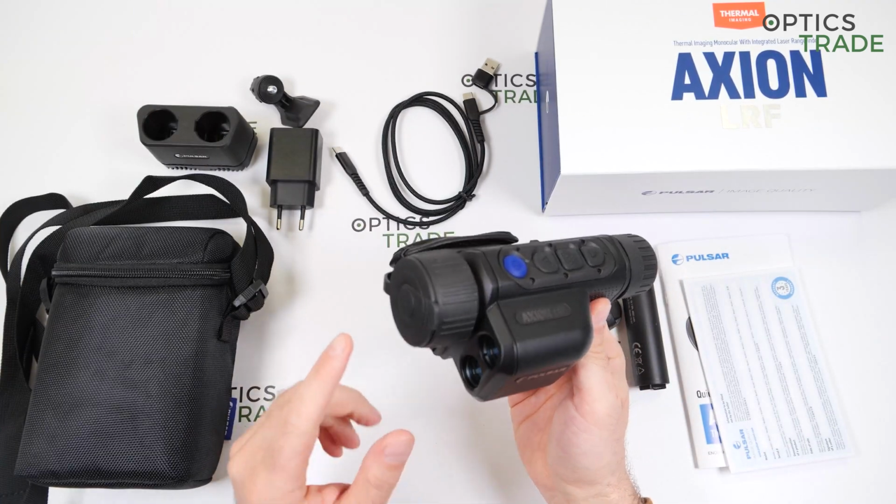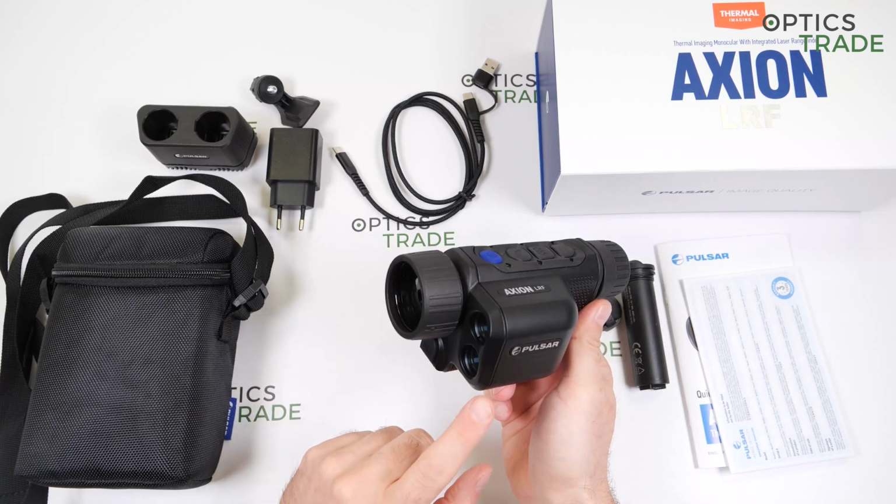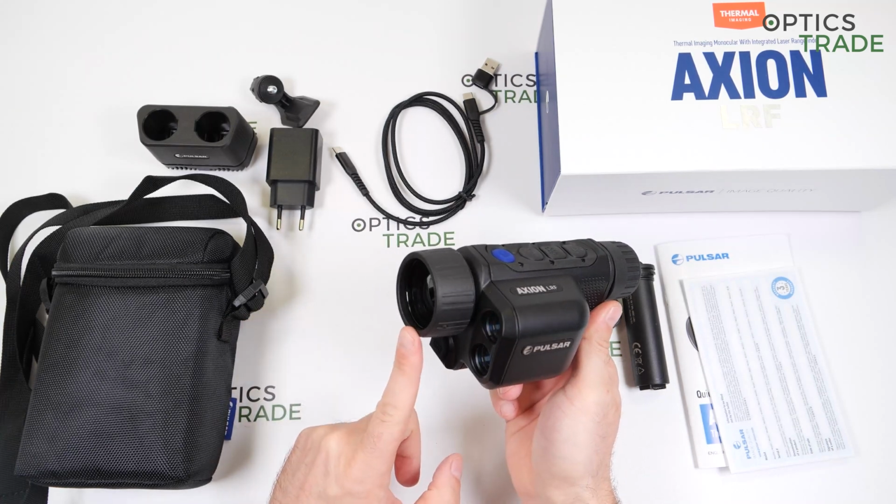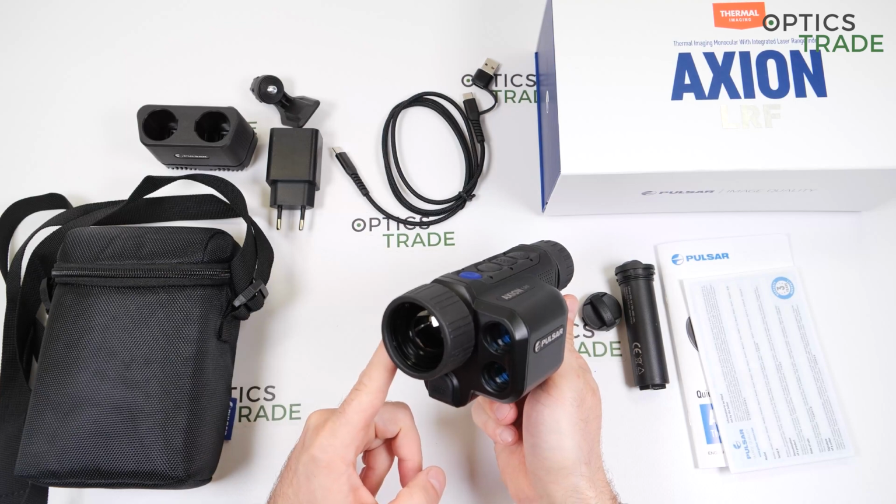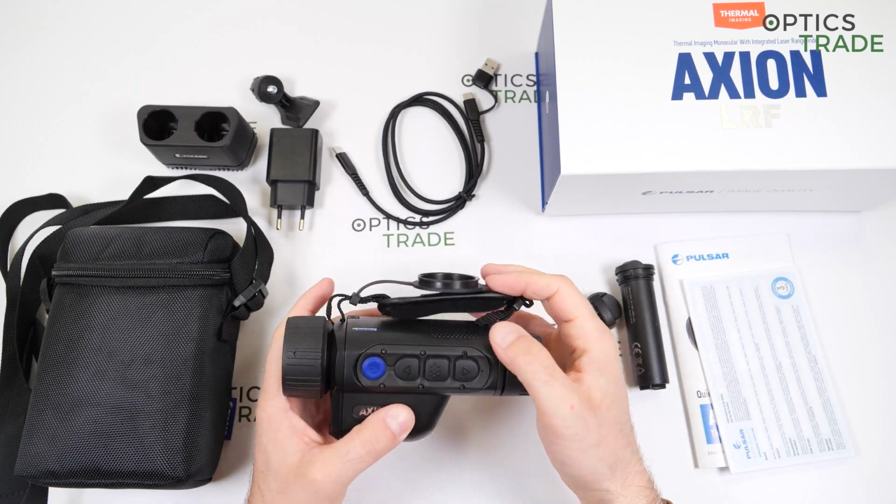The image quality, again, with this 40 NETD, 40 millikelvins NETD, and with this new sensor and 38mm objective lens, you get really a lot of details. I would say really good image quality.